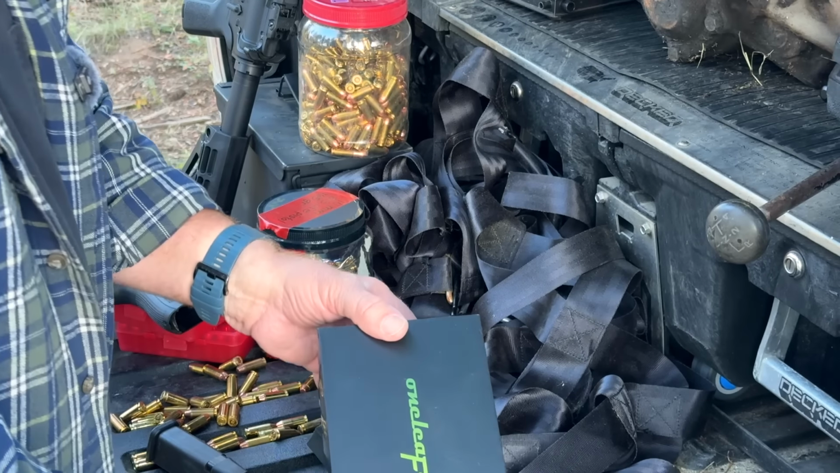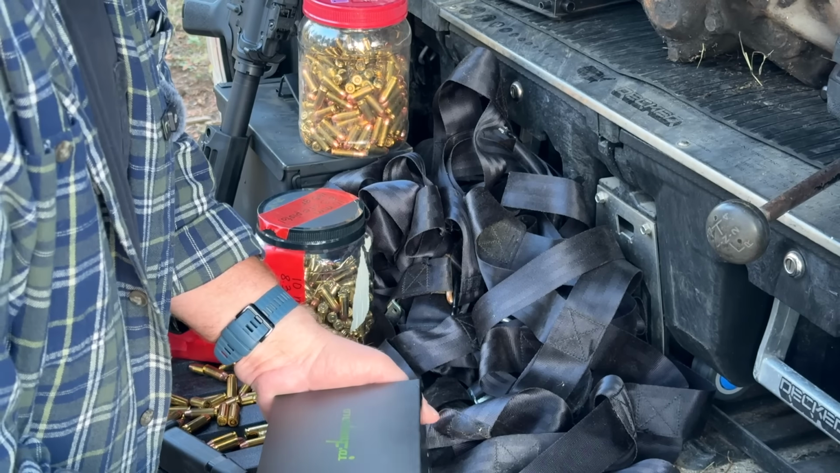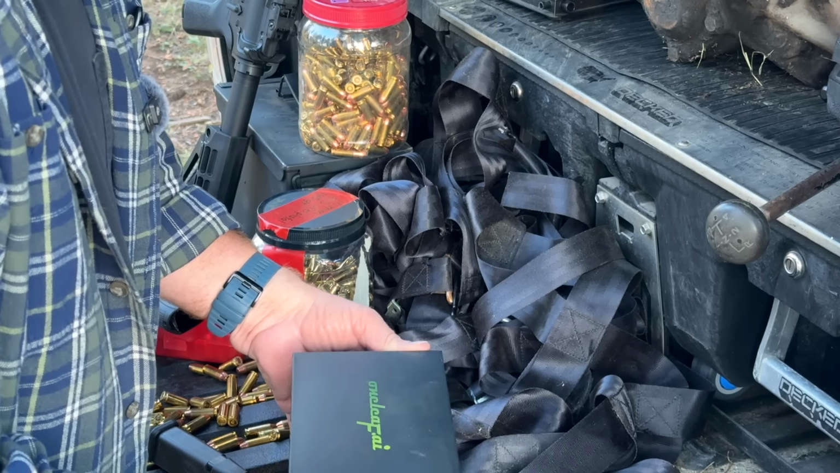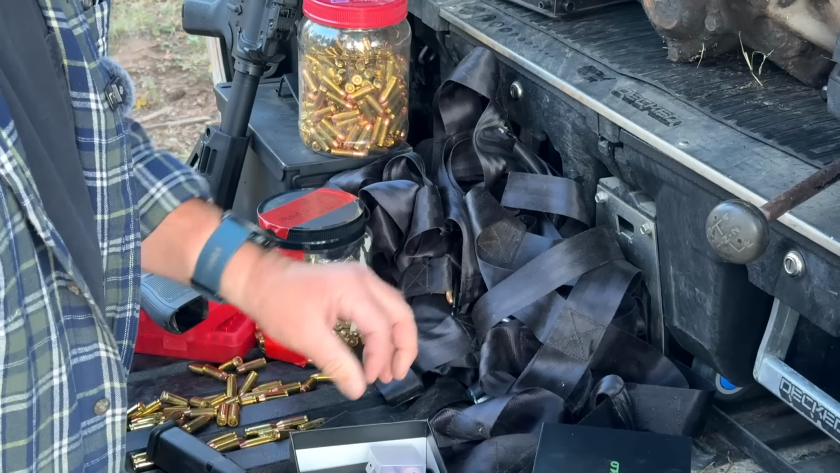So your Mars Mini is going to come in this one little box here from OneLeaf. This is a nice small little box. It's got all of the included things in it. I'll go over those in just a minute. But this thing's about half the size of a shoebox.